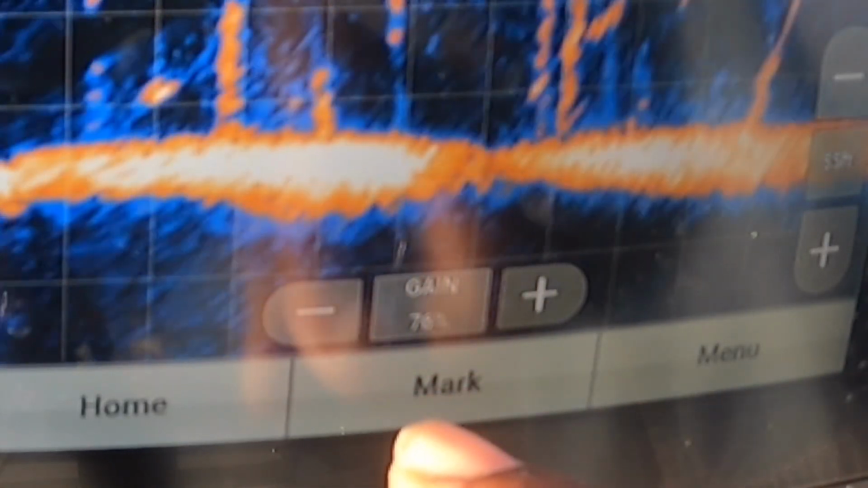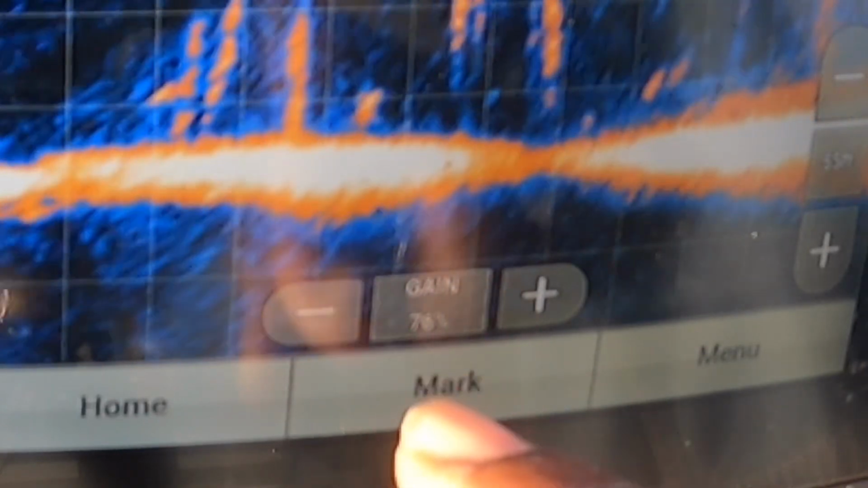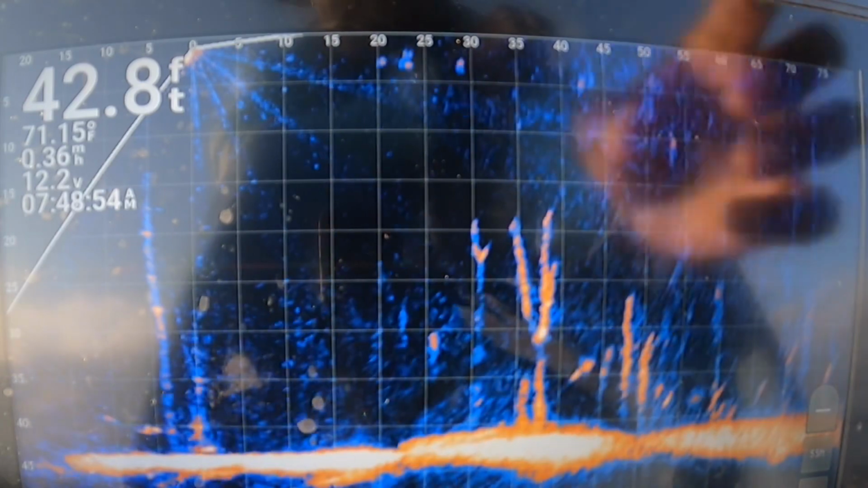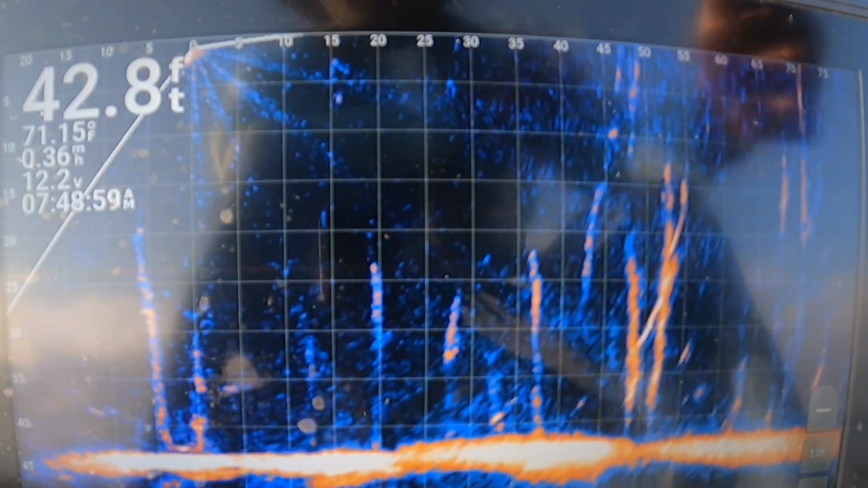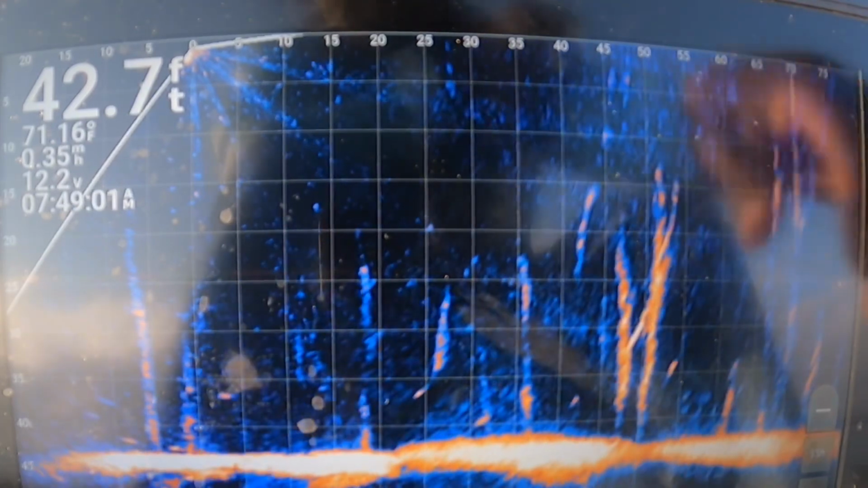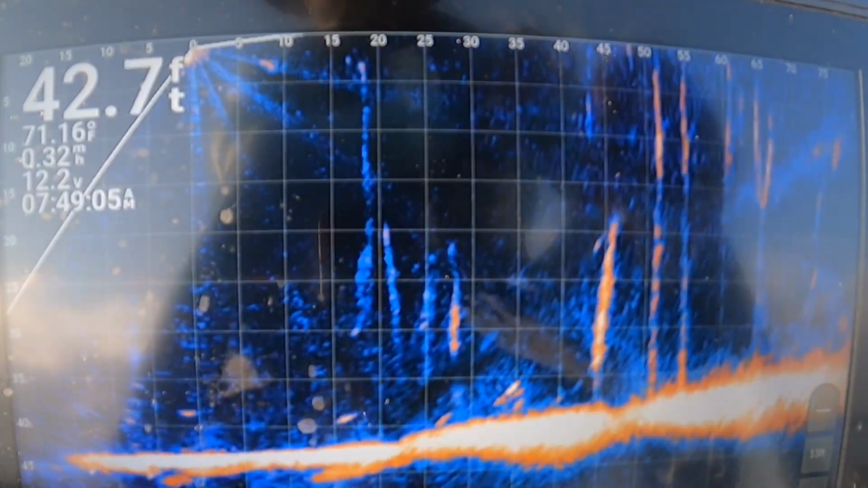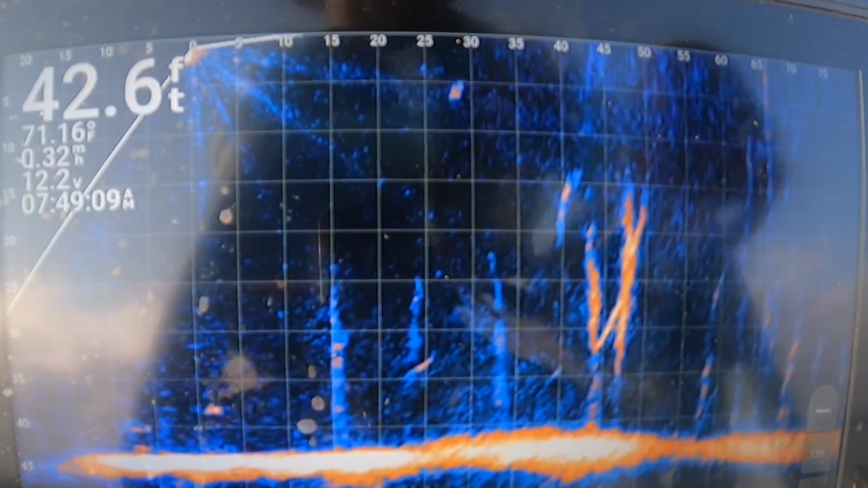That's actually really high. I keep it high when I'm scouting, looking for new spots, because I want to be able to see as much on my screen as I can. And that gain just turns up a lot of what you're going to see on the screen. So that's how I keep my gain.